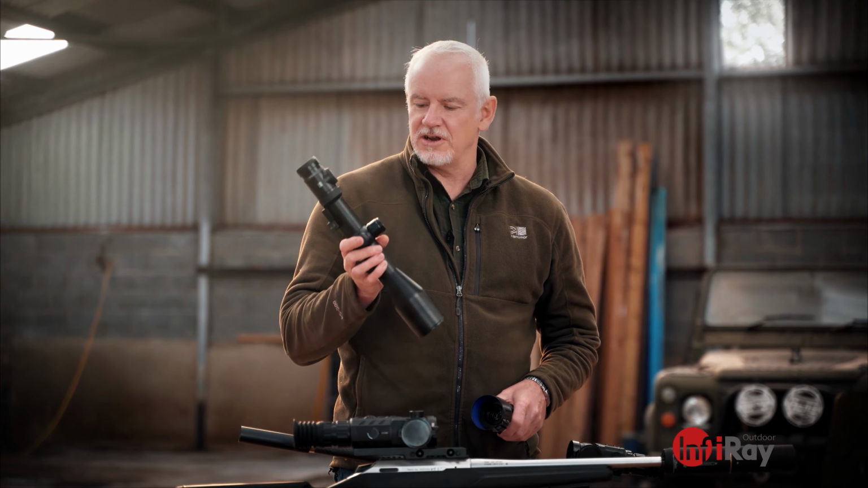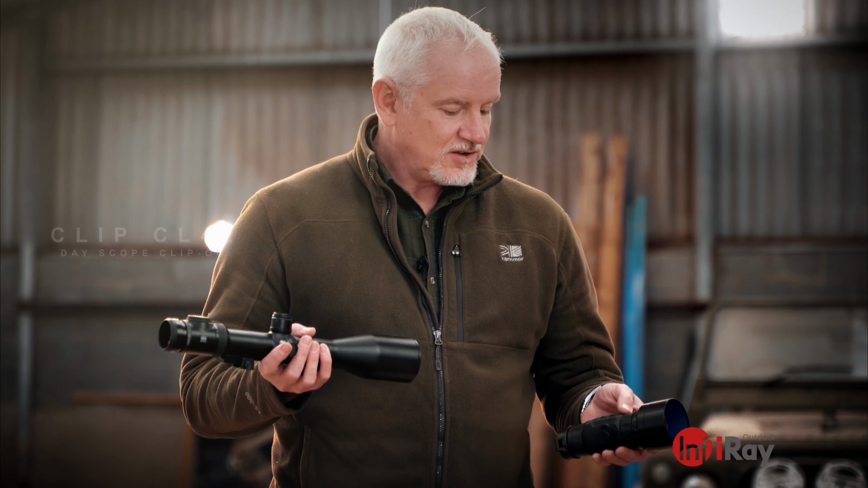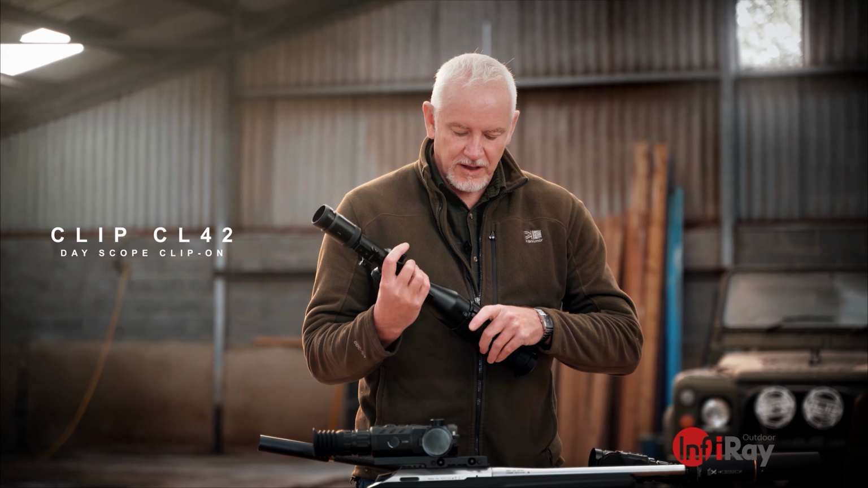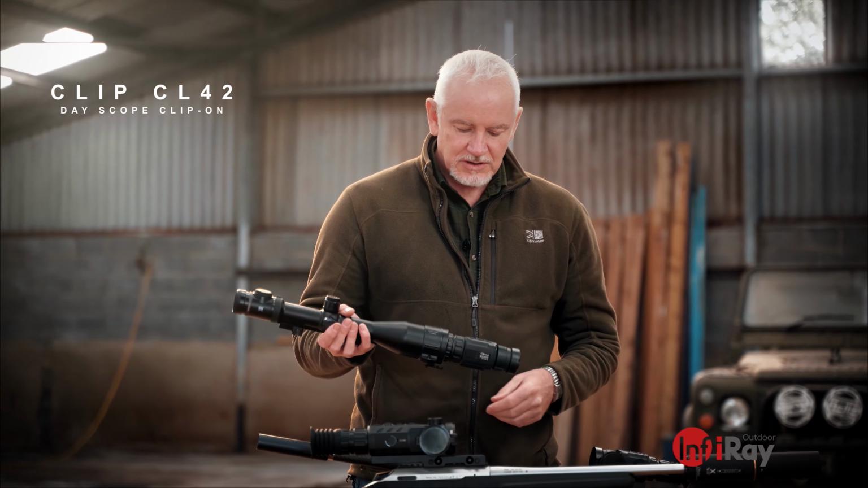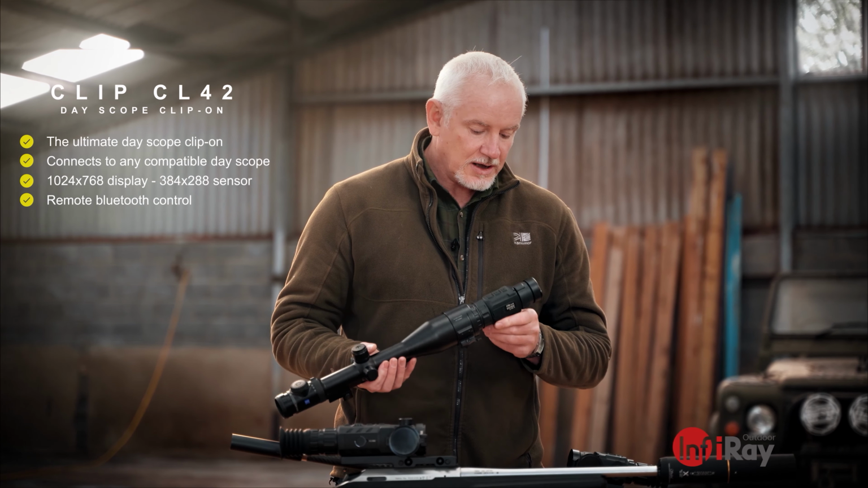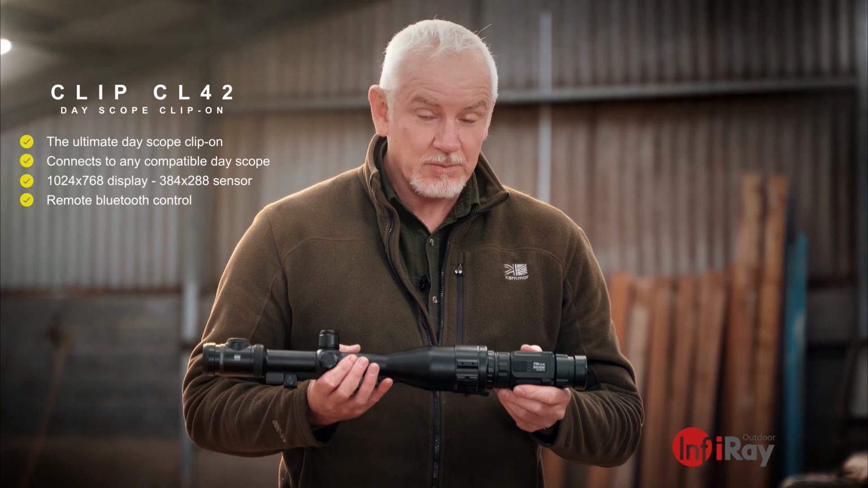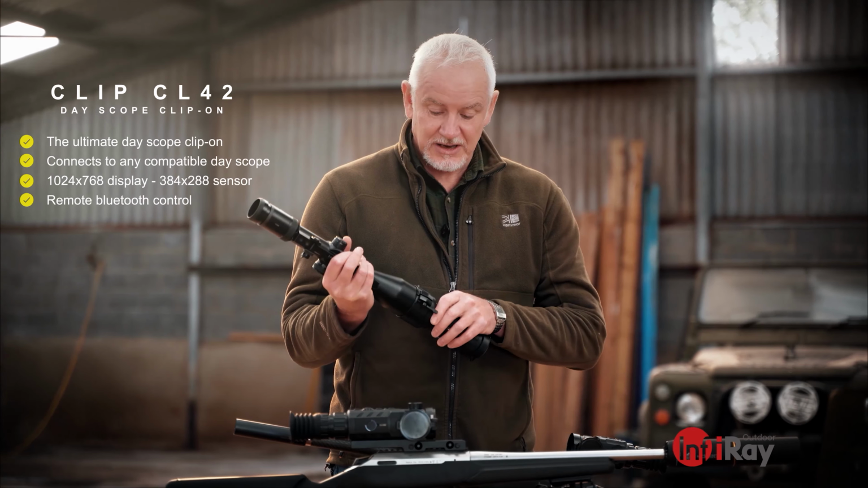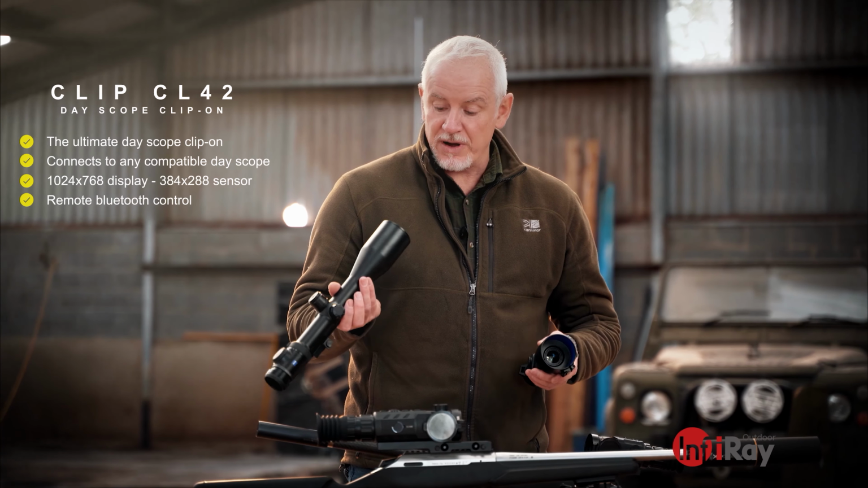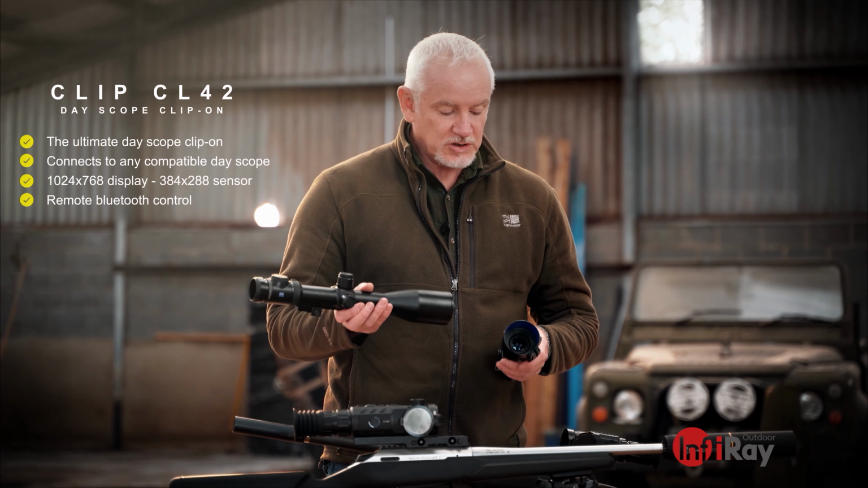Okay, if you're looking to turn a traditional day scope setup into thermal, this is the clip. It's a great solution. Simply, you just pop that on there, throw the switch, power up, and you've got thermal on your existing setup. It's a great little unit, 384 sensor, no recording. It's basically plug and play for thermal, and as you can see, simple as that, just add on and take off. No impact on your point of aim, it just goes straight on the scope, works a treat.